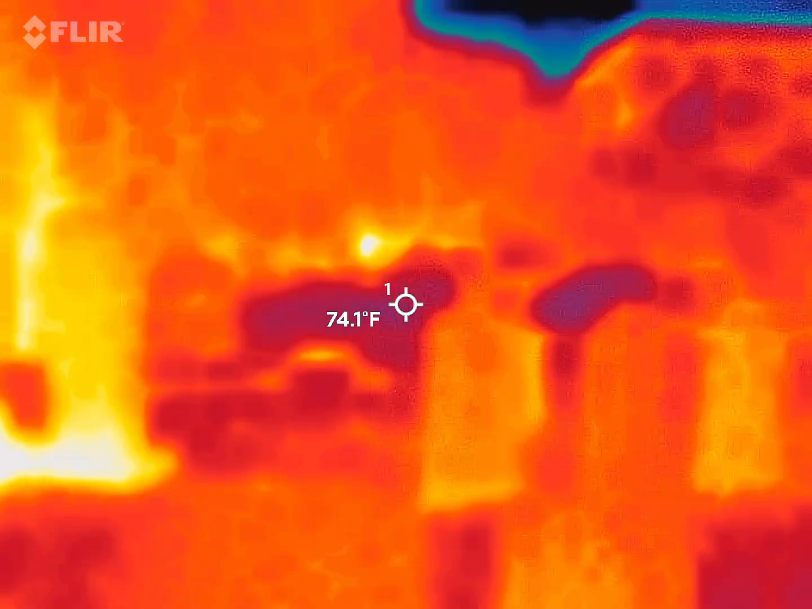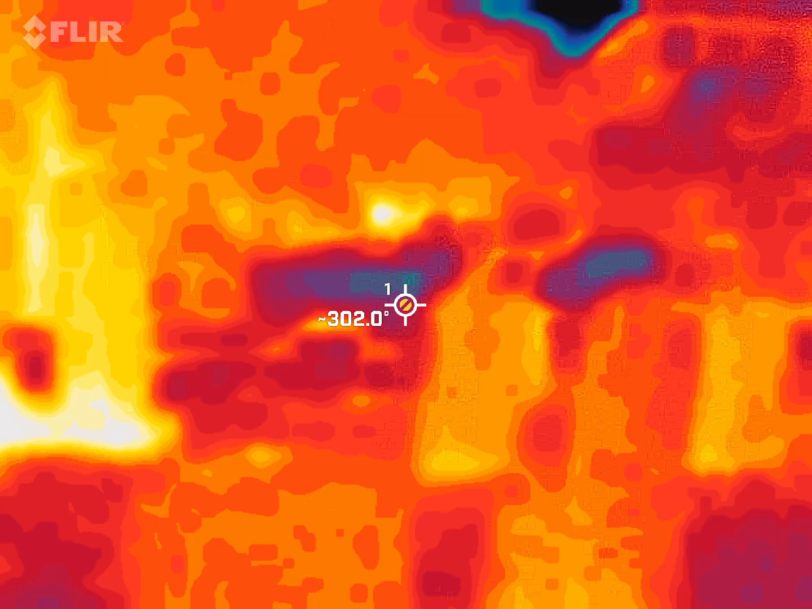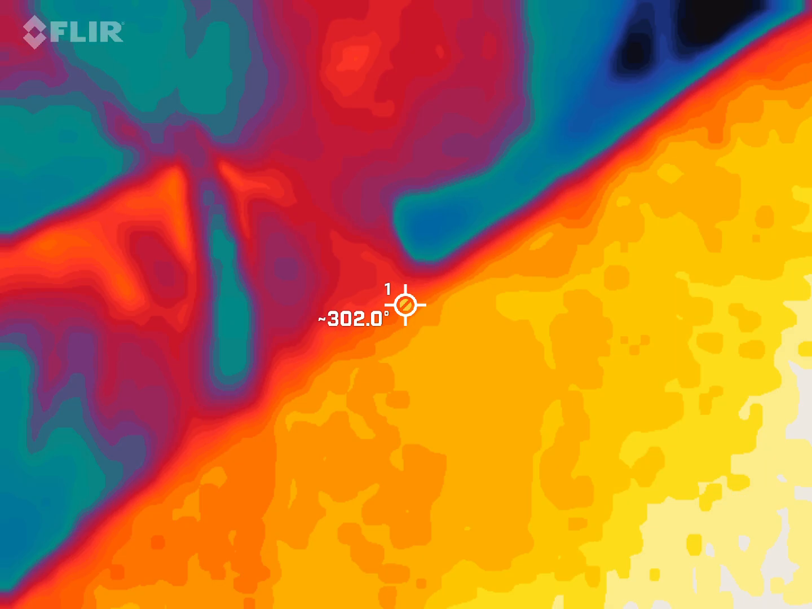I keep seeing the green over here flashing. Yeah, it went off. Can we get that video stopped? That's weird. I don't know what it's doing. The green is flashing. I don't know what the radio is doing now either. It seems like a weird glitch because even our crosshairs are all over the place.